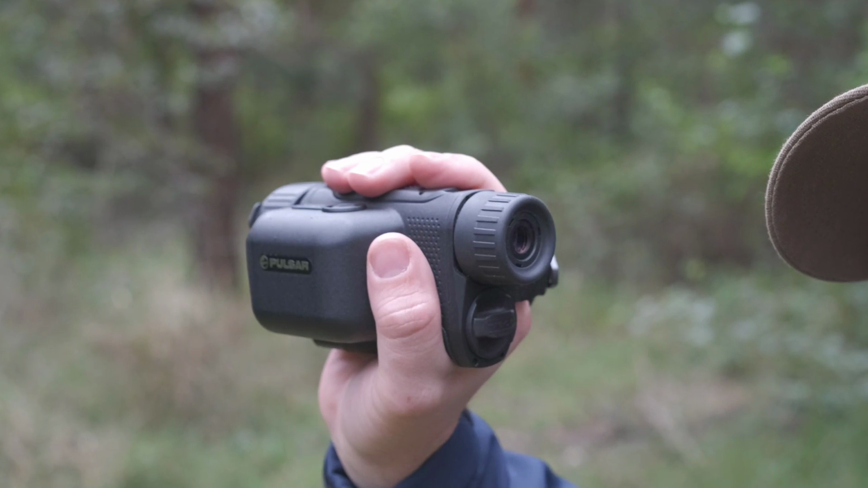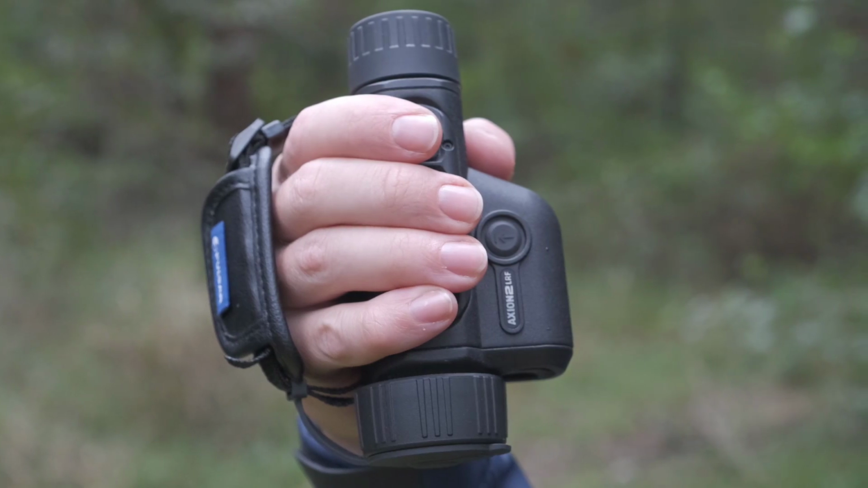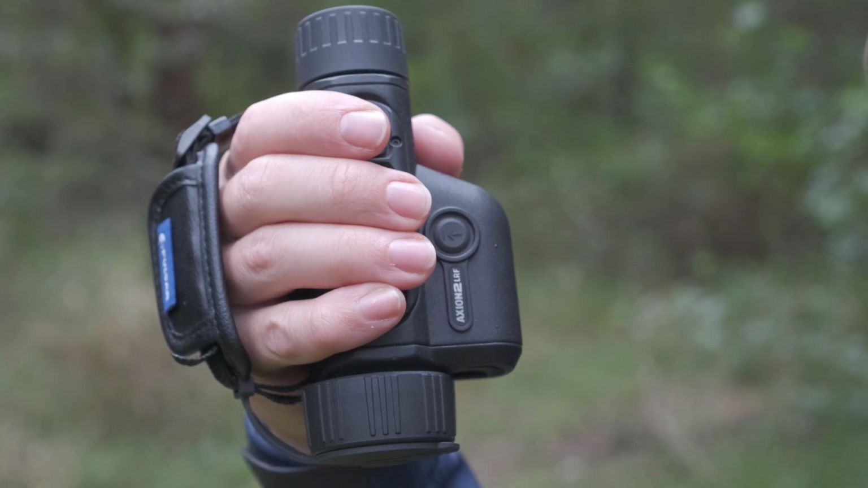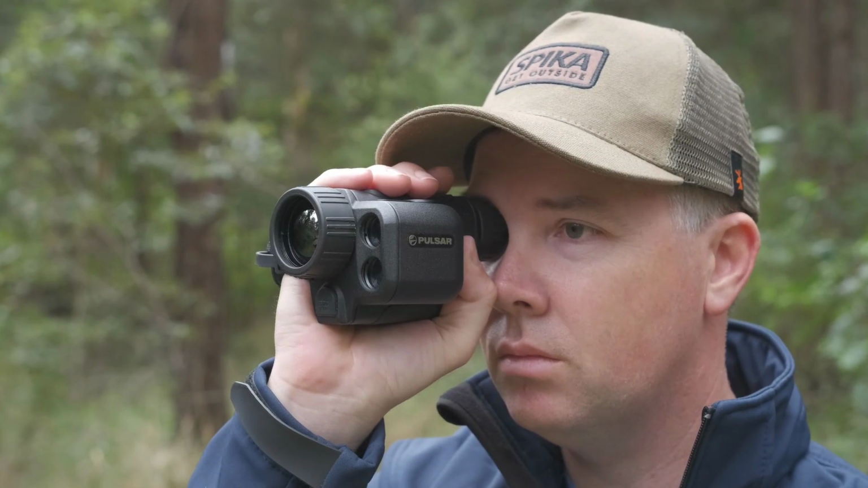You know what first surprised me when I took the Axion 2 LRF out of the packaging? It sits really comfortably in your hand. I actually felt a little bad as clearly the design was considered and the ergonomics are excellent. My original opinion was incorrect and this is actually a comfortable thermal scanner to use.